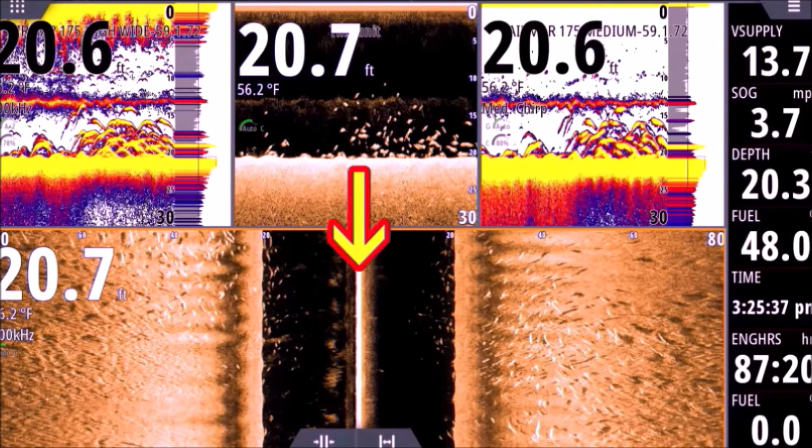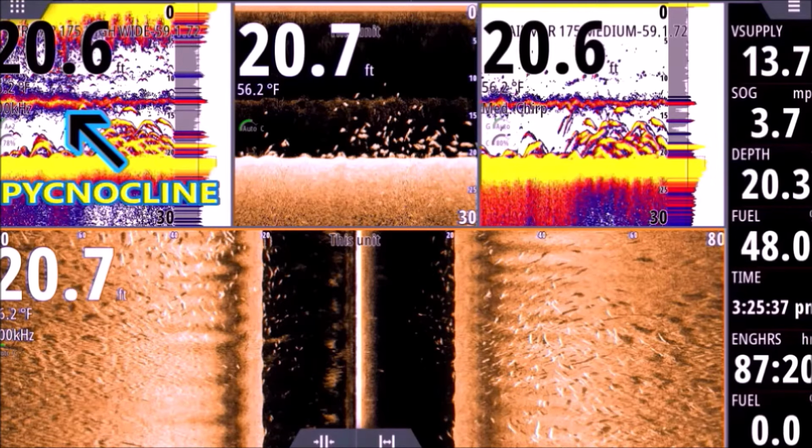The bottom panel is our side scan. We get that from our active imaging transducer as well. It's an 800 kilohertz, okay? On the top 3 panels, right away, you're going to see a bar right across the middle of the screen, right around 13 feet down. You'll see here by the arrow here. I'll put an arrow there for you on the left panel. That is the picnicline. What that is, is the change in salinity.